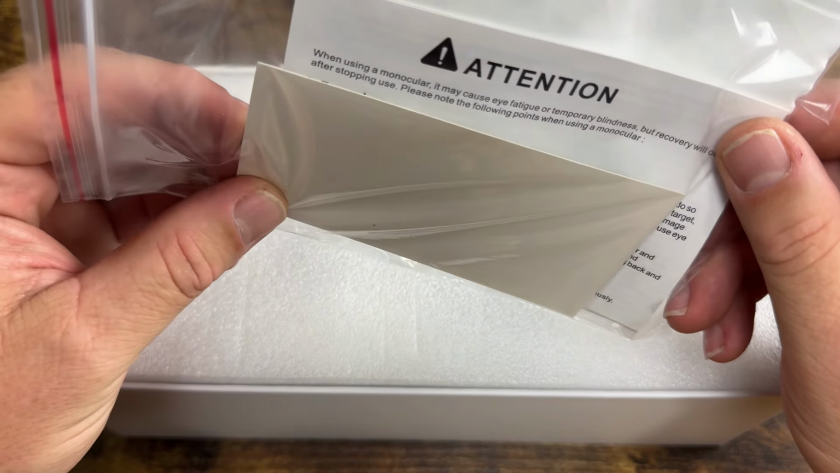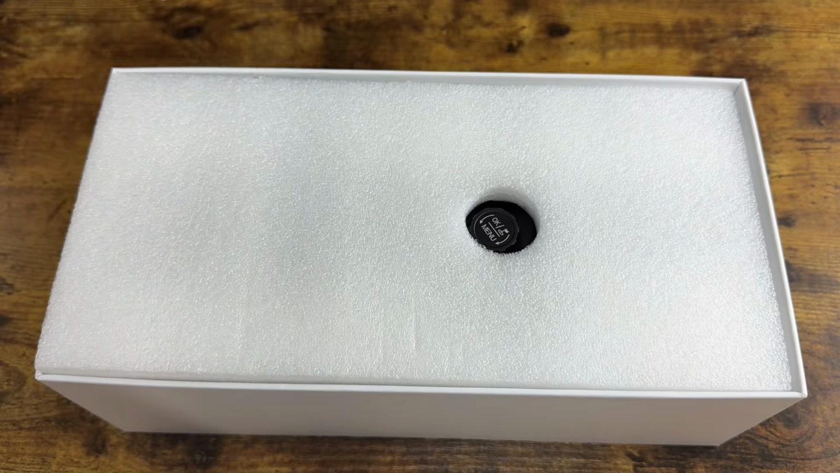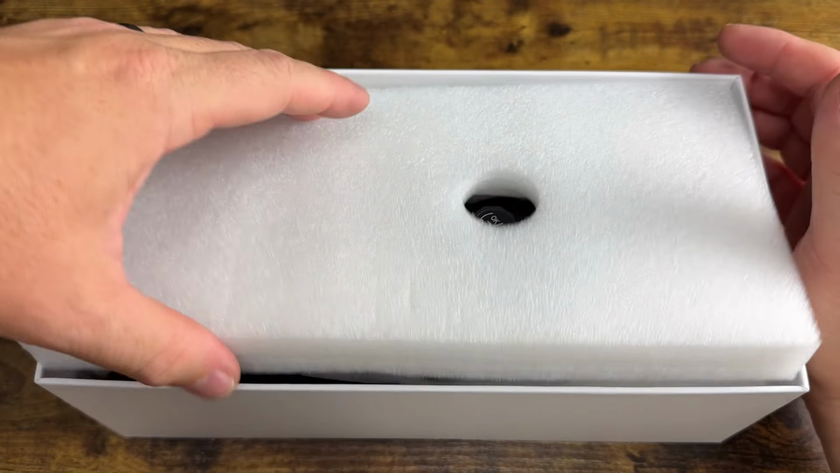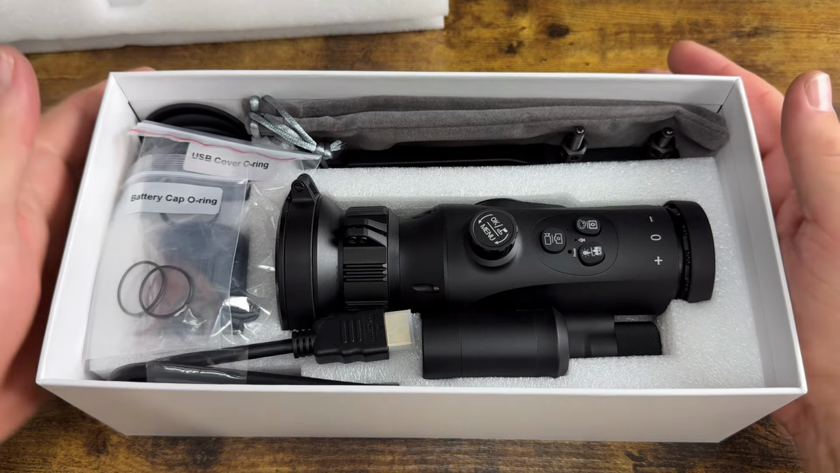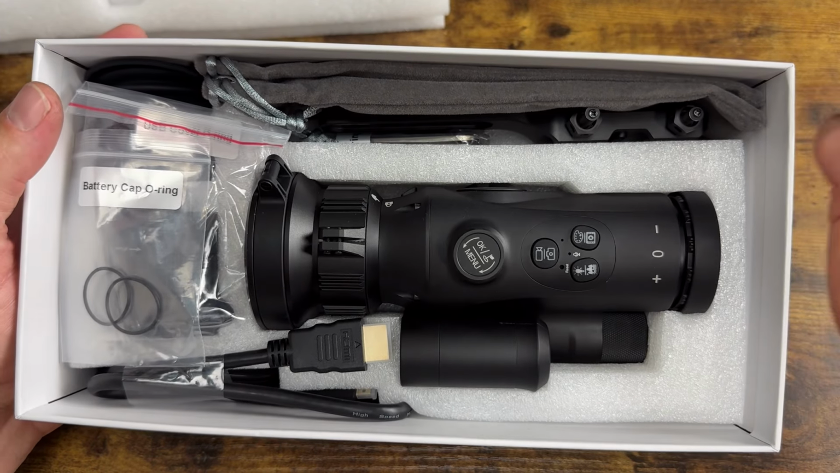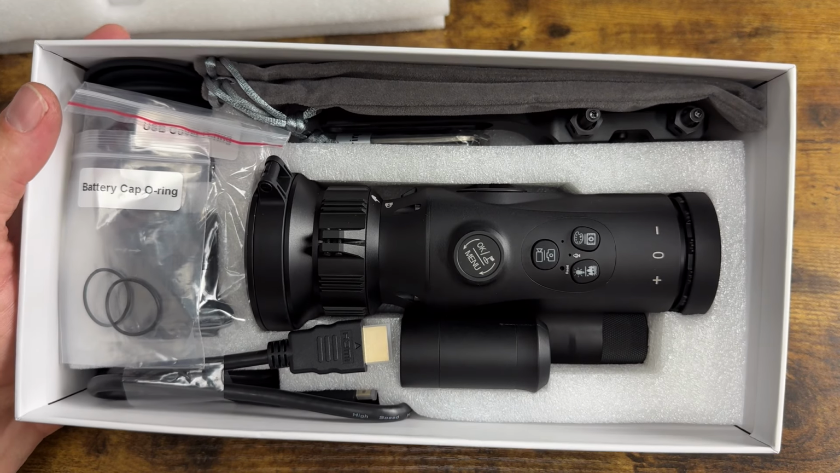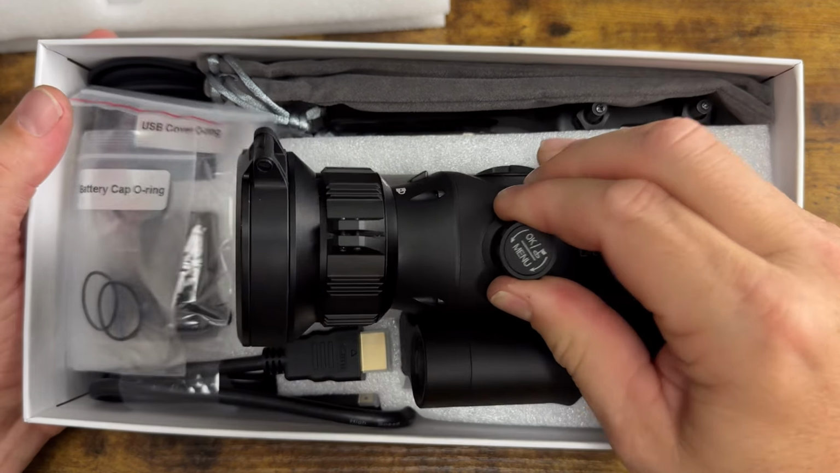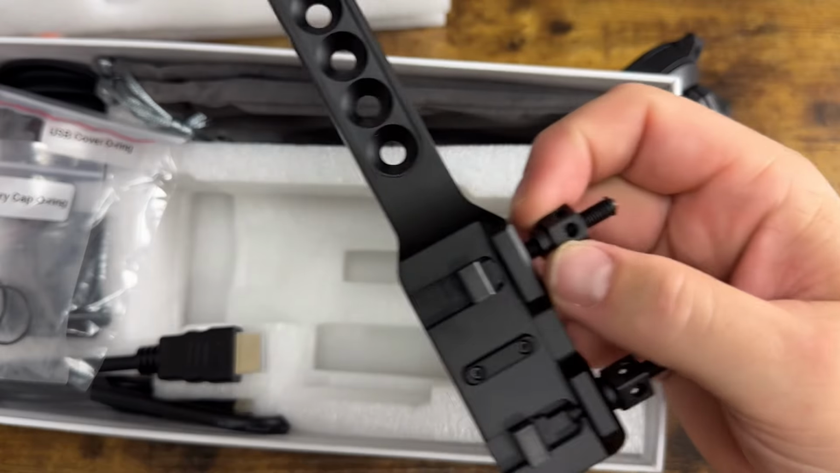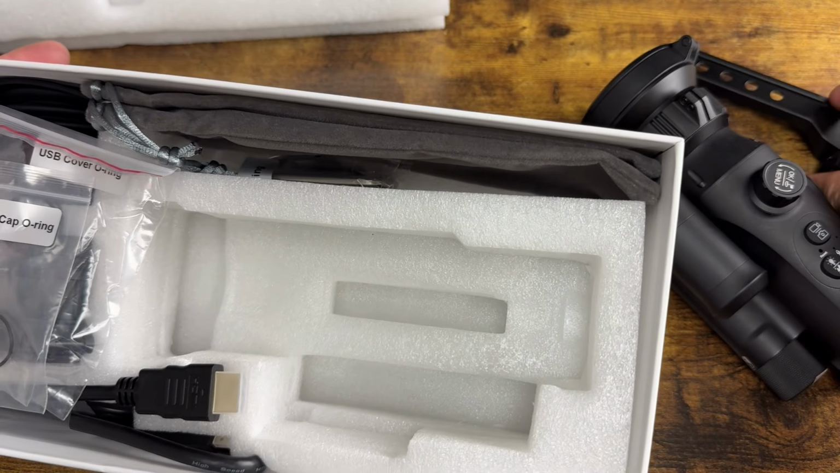You get a warning that using a monocular can cause eye fatigue, temporary blindness. I did not experience the temporary blindness, but you can experience the eye fatigue. And there it is. This is what you get when you order your Mars MT1000LRF. So let's take it out of the box here and look at some of the stuff you get. You do get a mount to mount it to a rifle, and we will, of course, do that later.